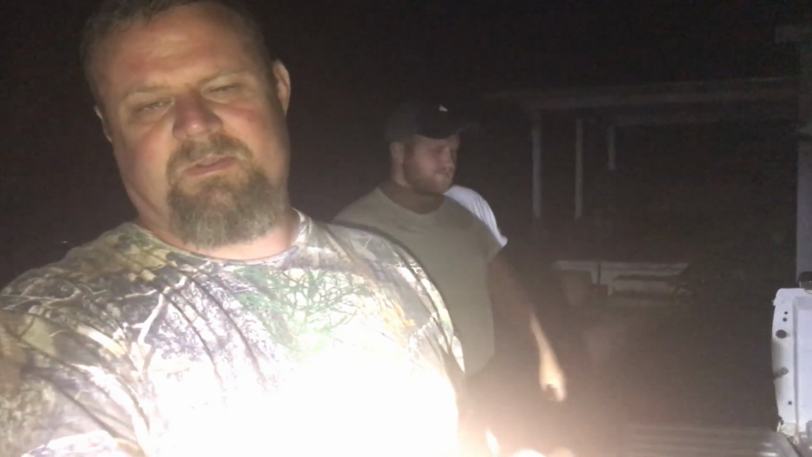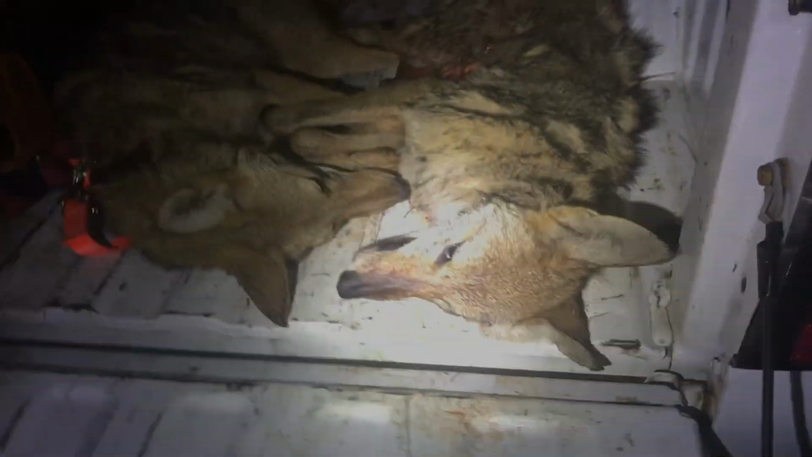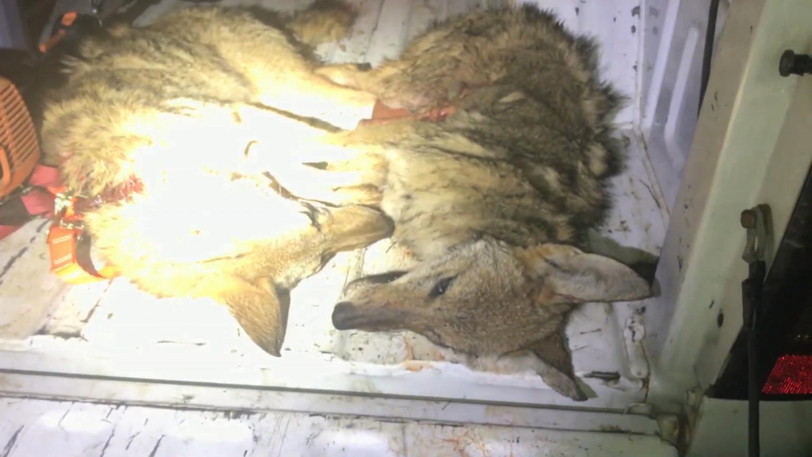First set. Thought it was a triple, but you know, we both shot. I thought I hit mine, but I'm pretty sure now I didn't. We rewatched the video the way it ran, and a minute later, this one came out of the corn probably 75 yards up from where mine ran into. Really? So that pup distress brought him back out. Oh yeah. Destroyed them. Sure did.